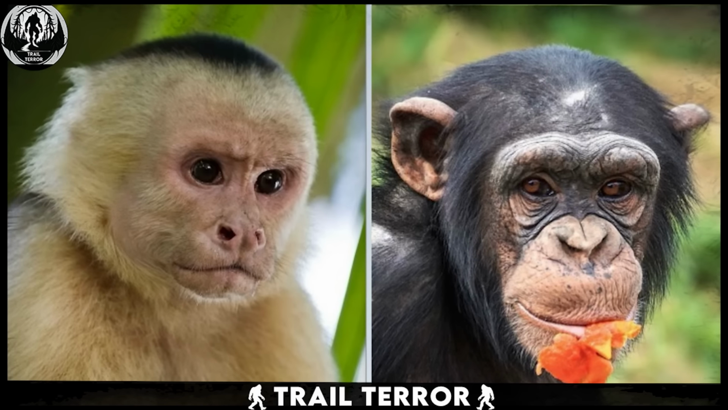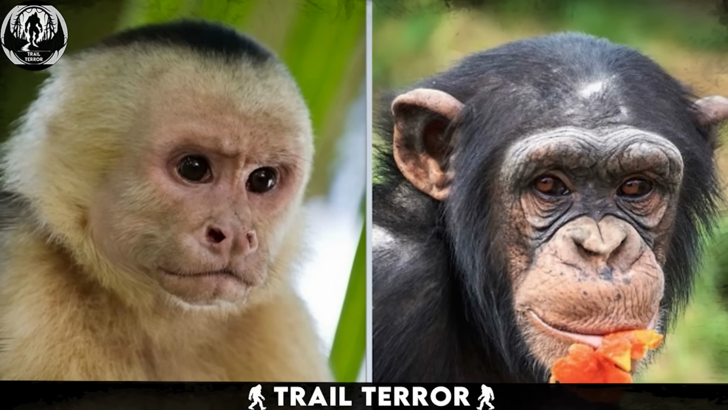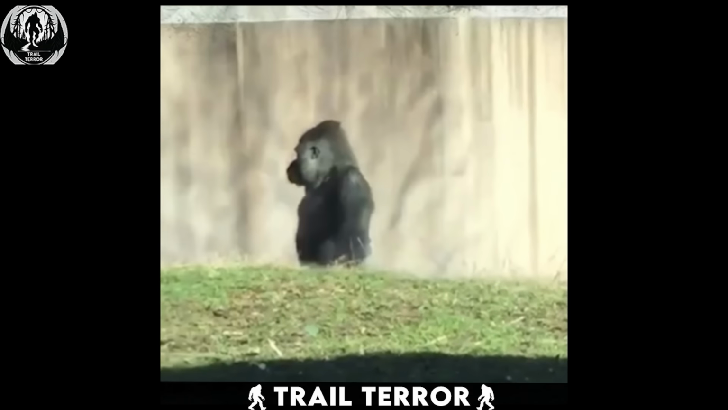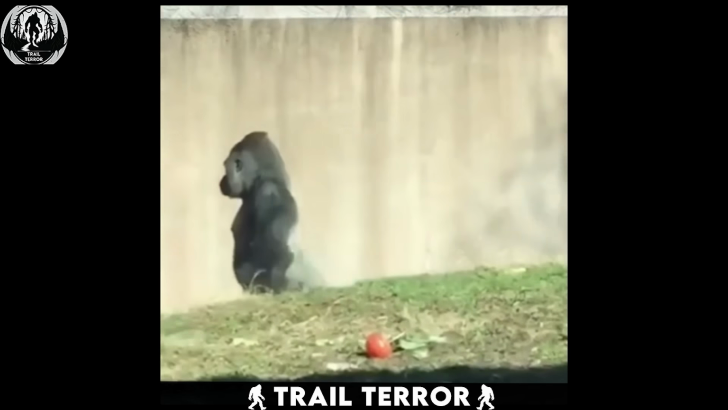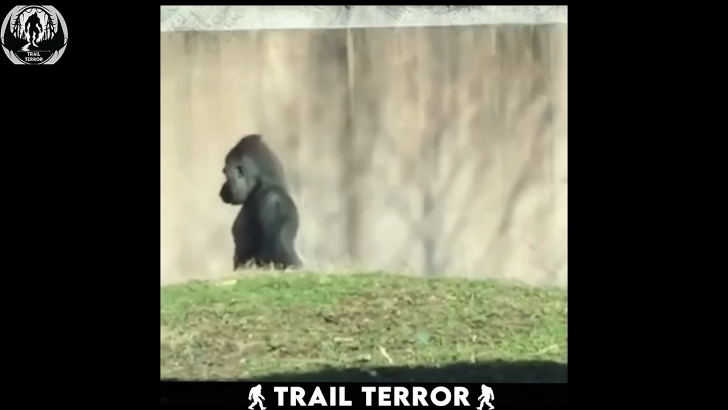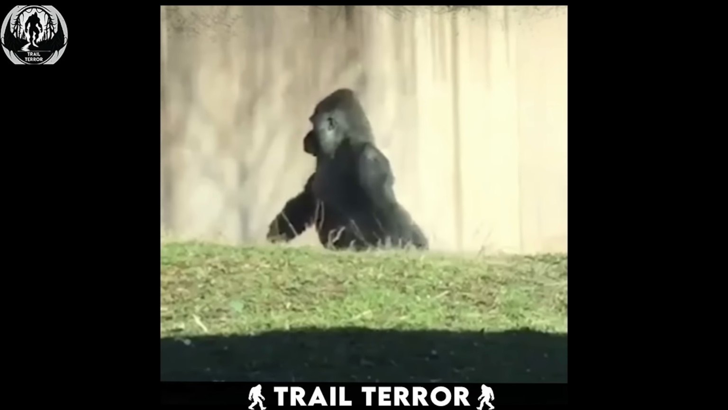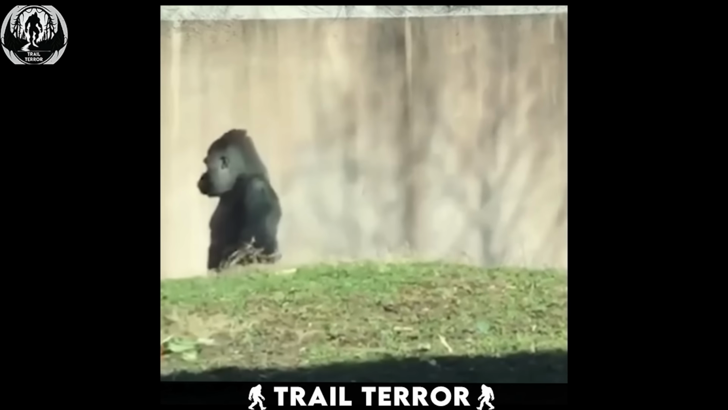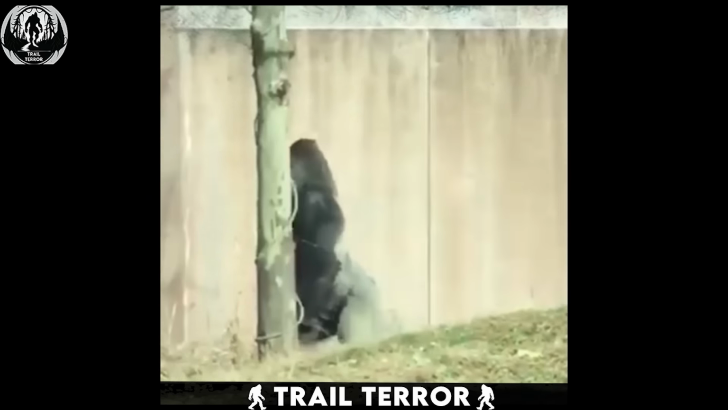They say some primates, like chimpanzees and capuchin monkeys, have entered their own Stone Age. But here's one gorilla, clearly determined to follow the evolutionary playbook to the letter. Check out this gorilla at the Philadelphia Zoo, strolling upright like a human. Look at that casual stride, as if this is the most natural thing in the world.